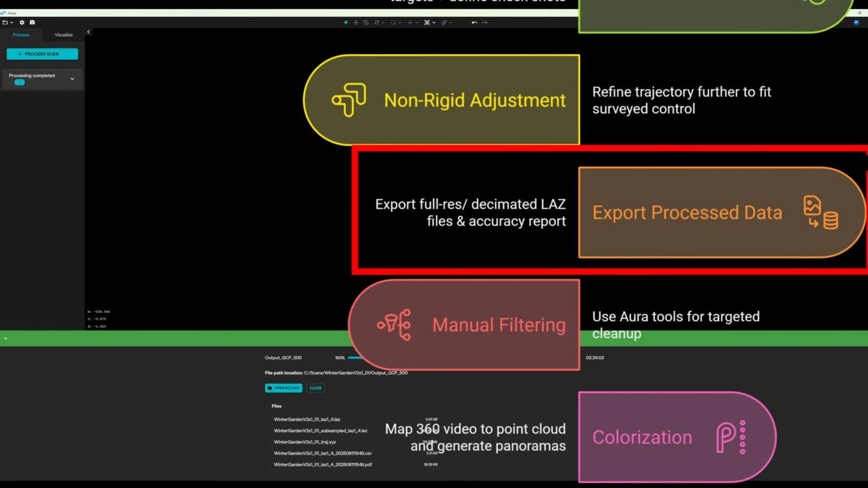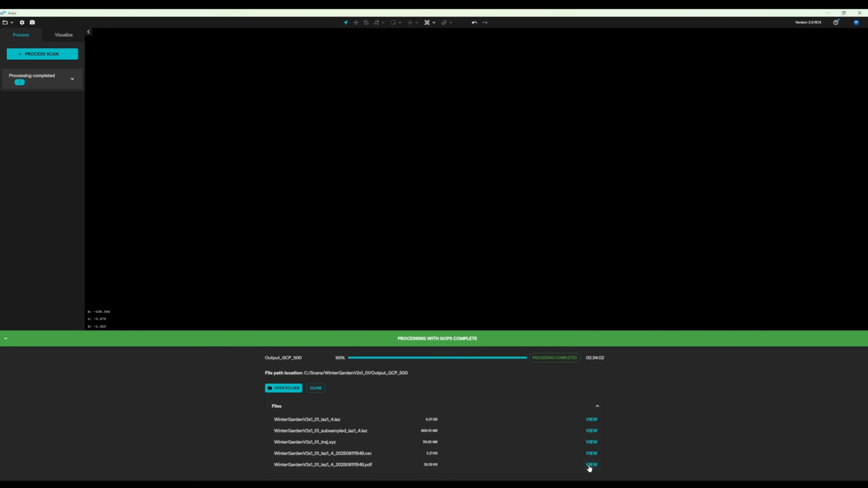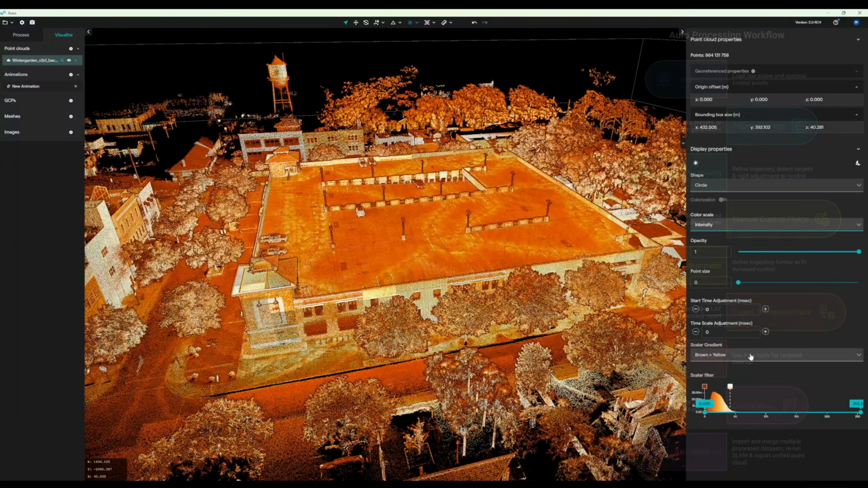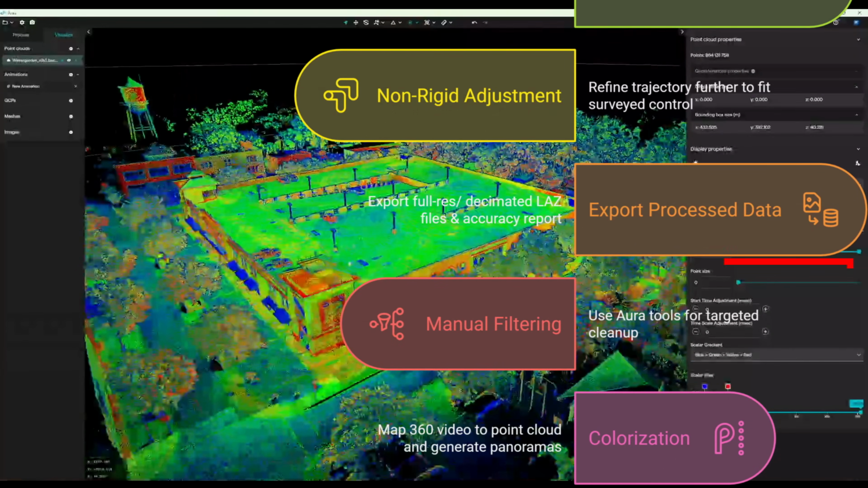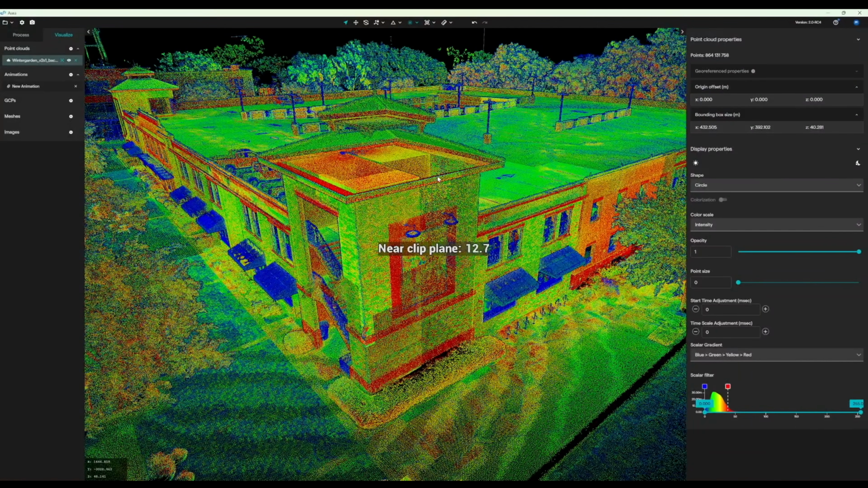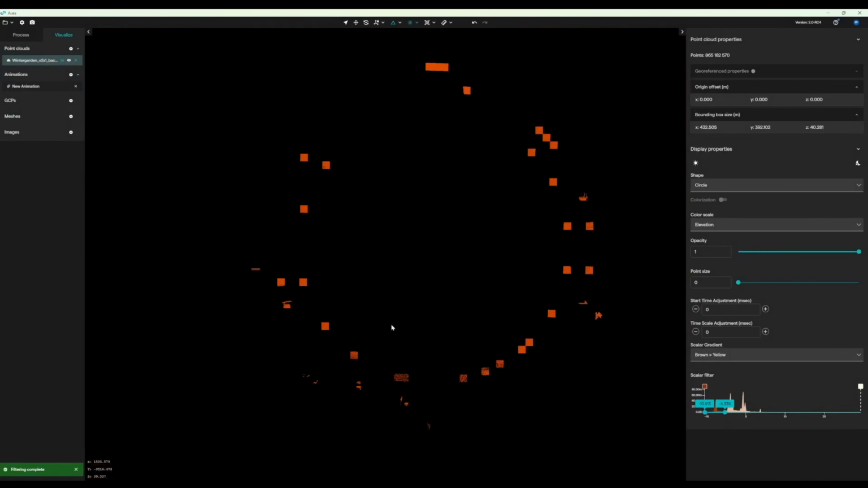Once the second step of processing is finished up that performs the non-rigid adjustment to control, a full resolution and a decimated LAZ of the point cloud are automatically exported along with an accuracy report. You can now view and manually filter the data directly in Aura. During the import process, we did adjust some settings to take care of automatic filtering, but these tools allow you to take a targeted approach at cleaning your data.